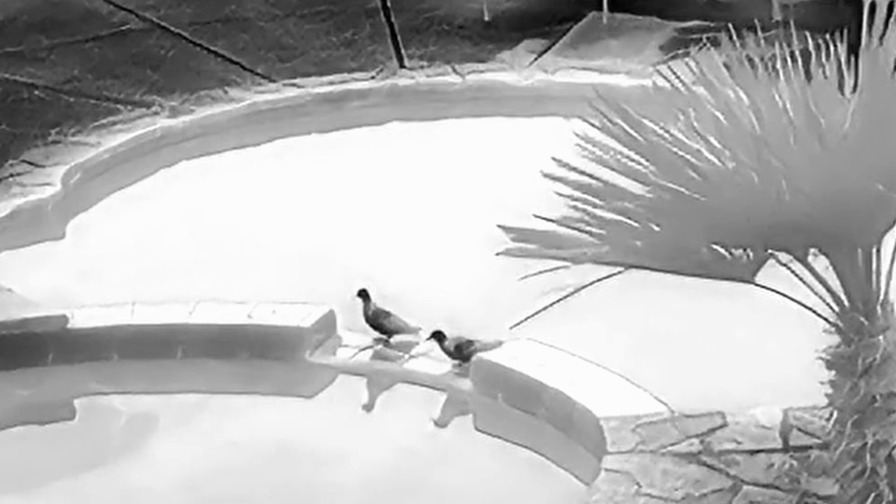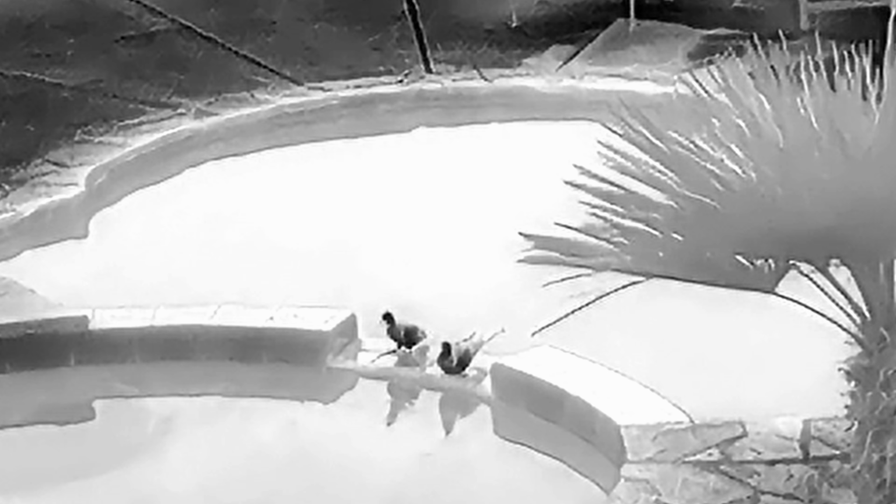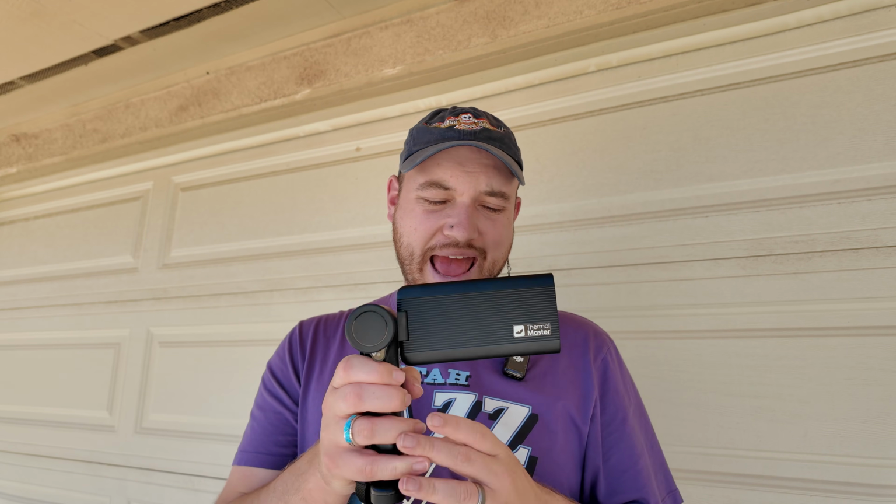Additionally, you have different types of settings as well. You can go to bird, which is just going to pull out your contrast even more. You can go to forest, which is going to put you in a more forest context and not look for the smallest of creatures out there. And then you can go with plain, which I believe is just like any other context that you have. It does have a recording capability. You can take videos with this and photos.